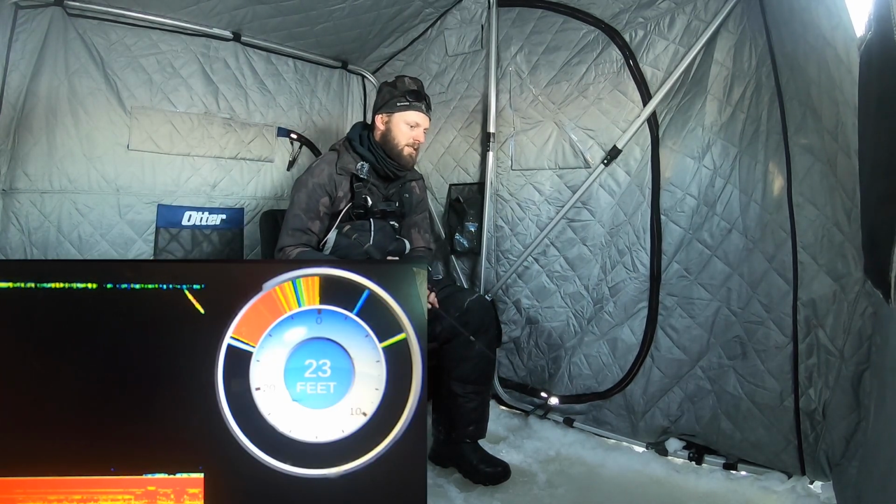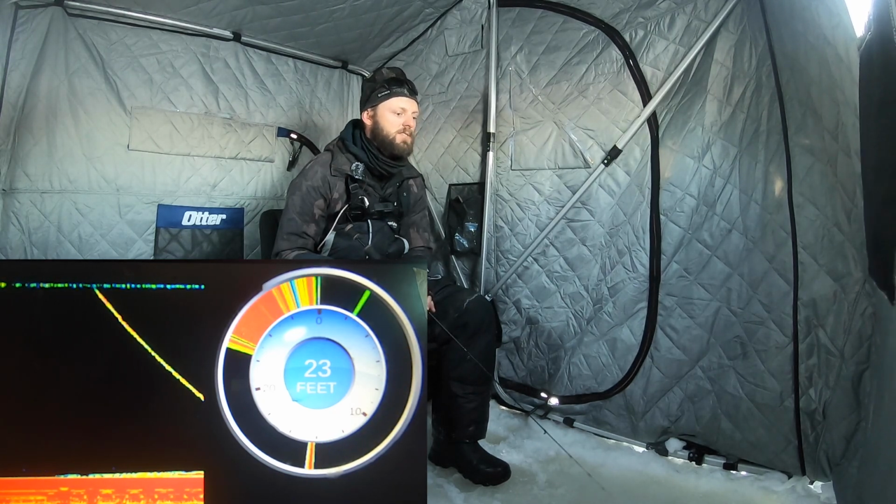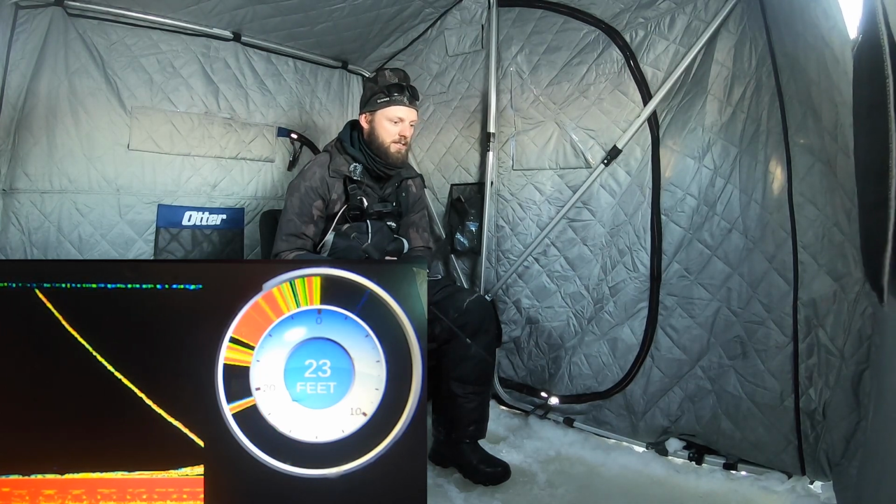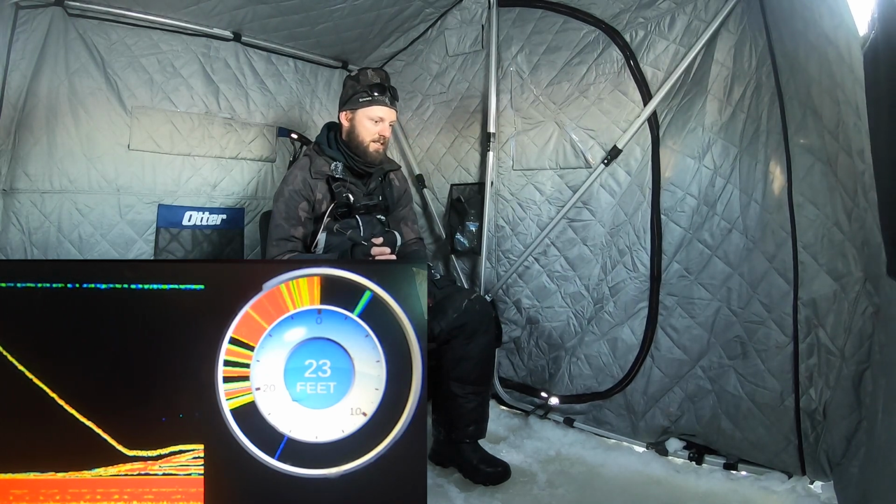All right, going back down, you can see we got some flickering on the bottom. If I can get this tungsten down there quick enough, this fish is just going to fly up and smoke it. Oh my gosh, look at this thing moving. Might actually be two fish here. This is going to be a nicer one for sure.